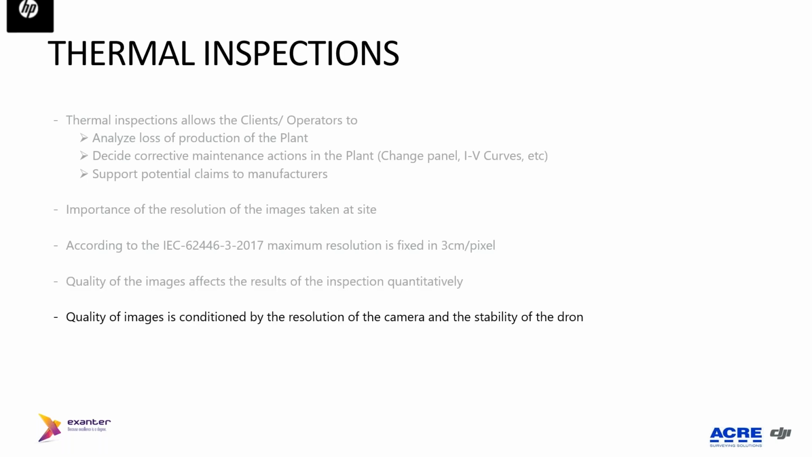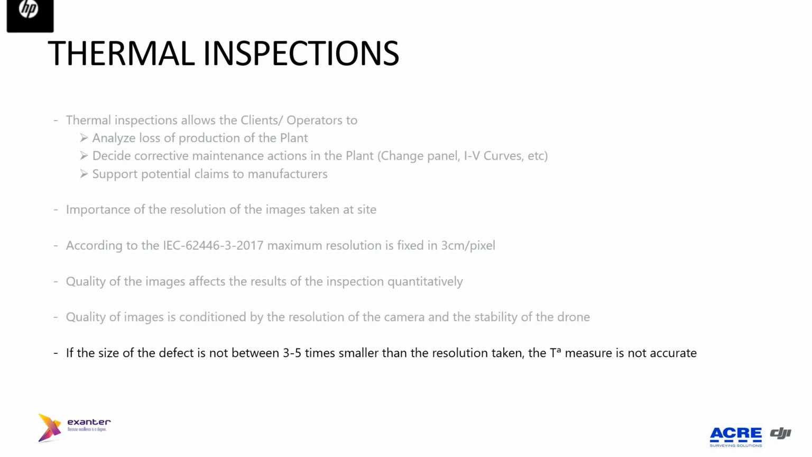If you don't have enough quality in the image, the temperature measure is not accurate. How is the quality of the image conditioned? One factor is the resolution of the camera, and the stability of the drones also helps or conditions the definition of the image.